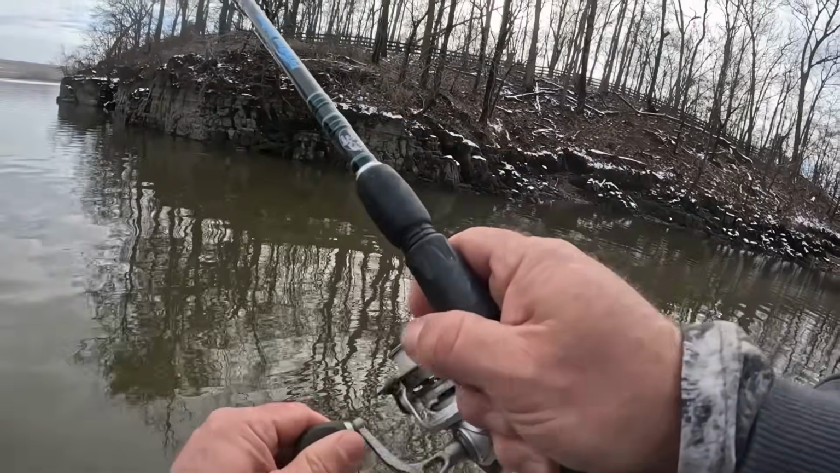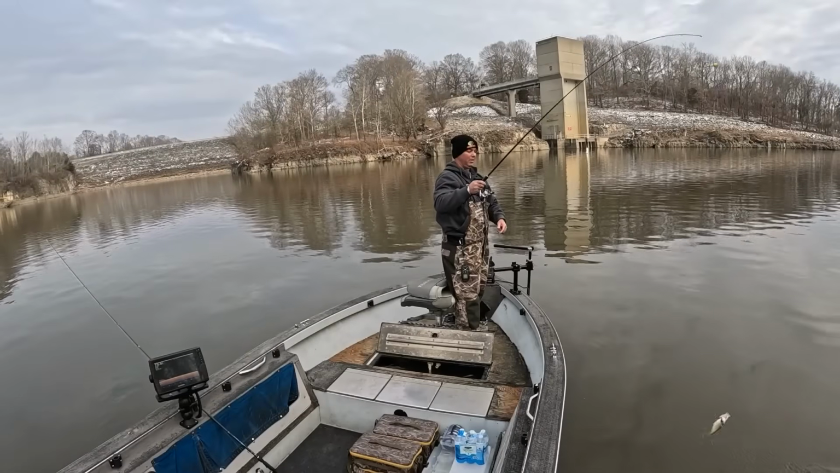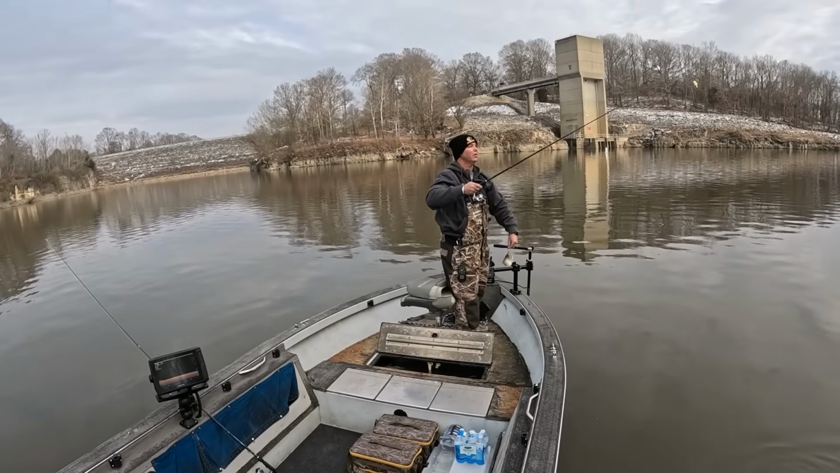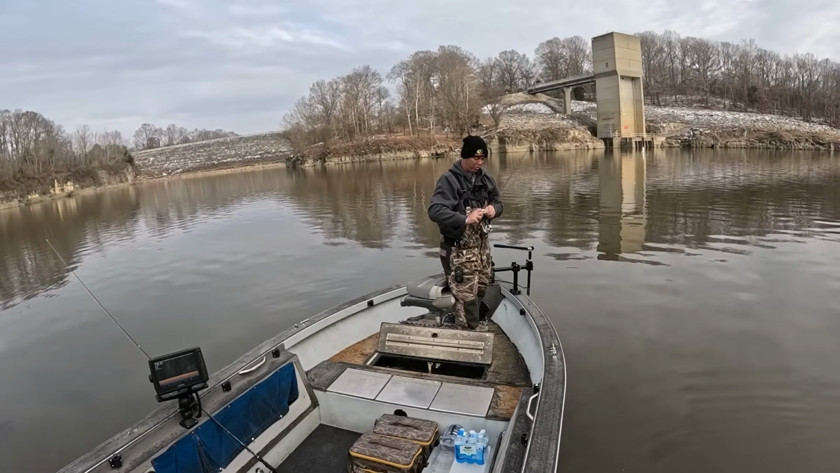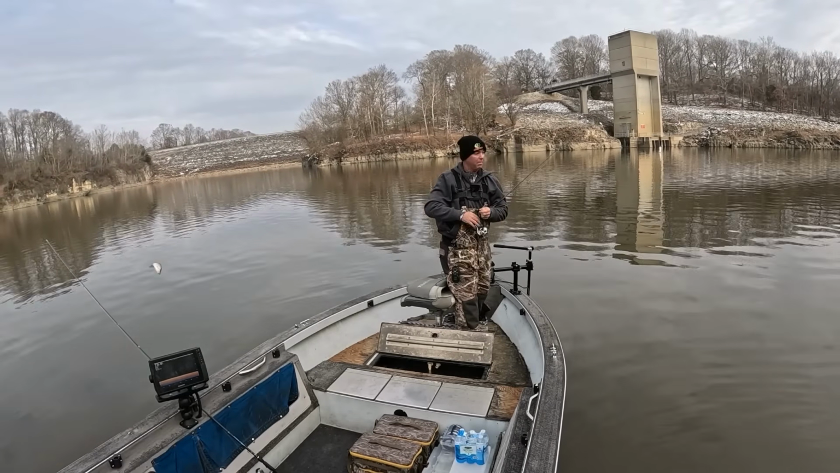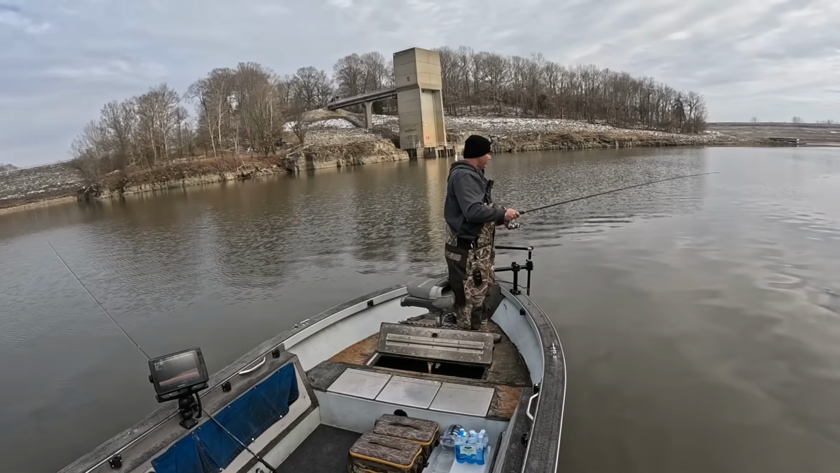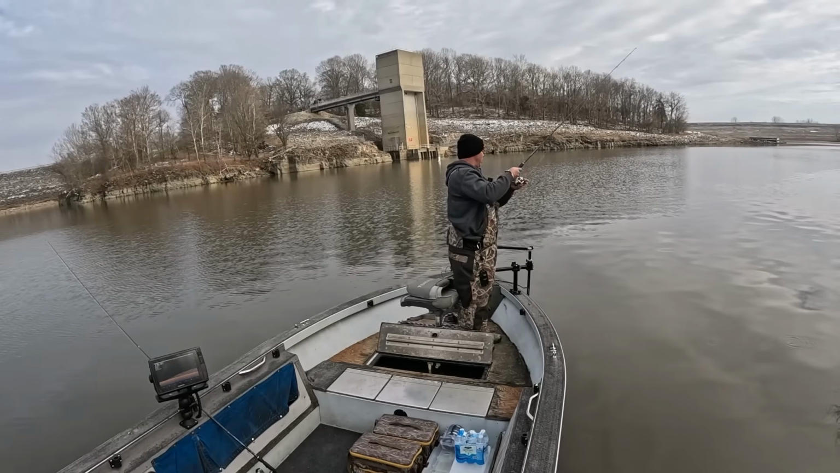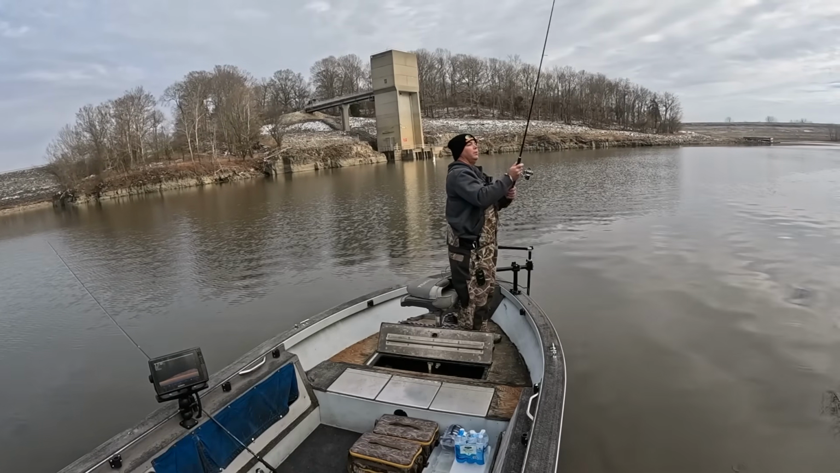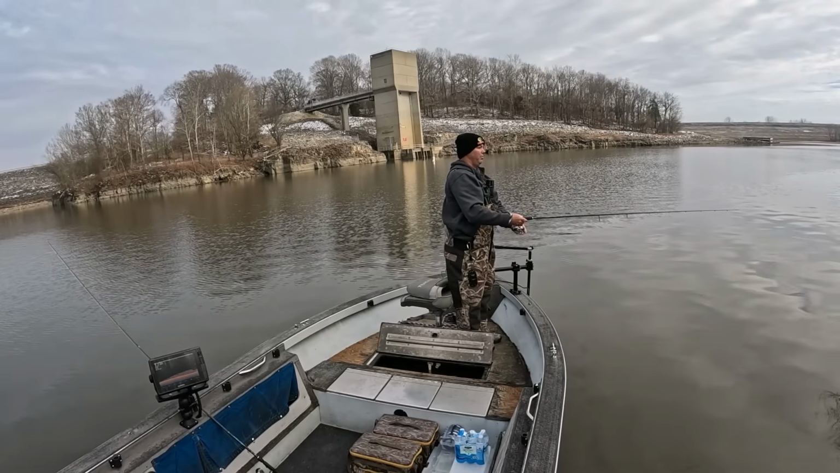There's one. It's a little one, but it's a fish. Right there on that break. Looks like there's a couple good ones in there. That should be pretty close.